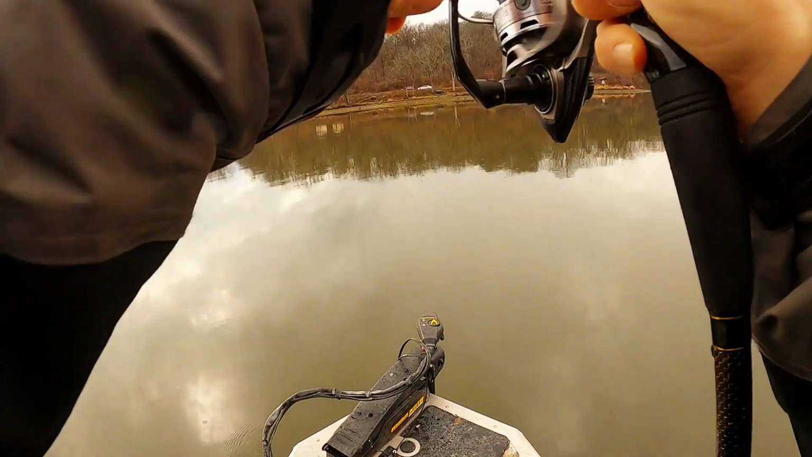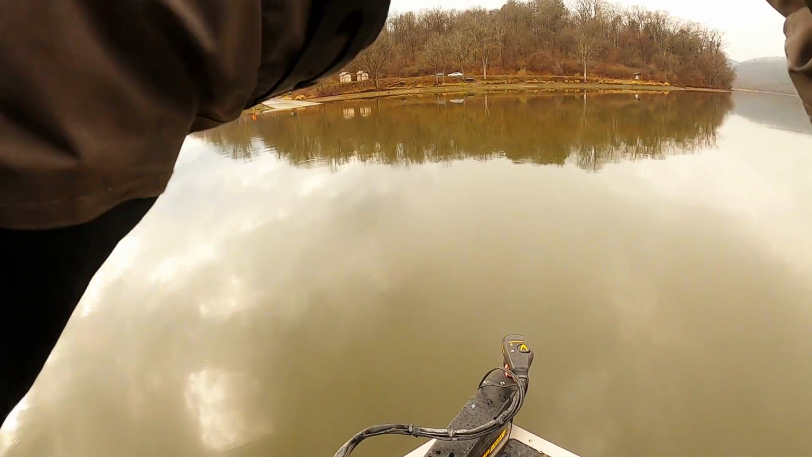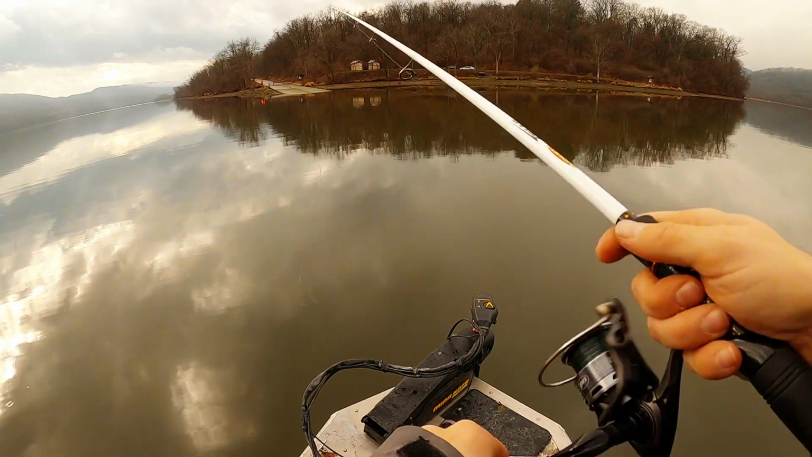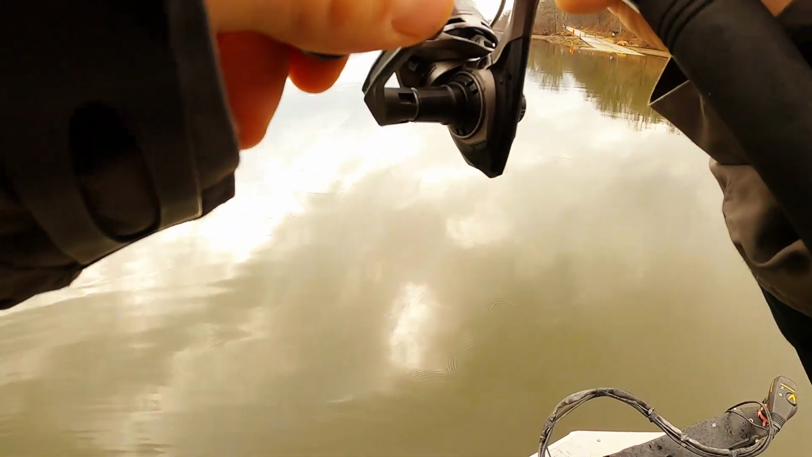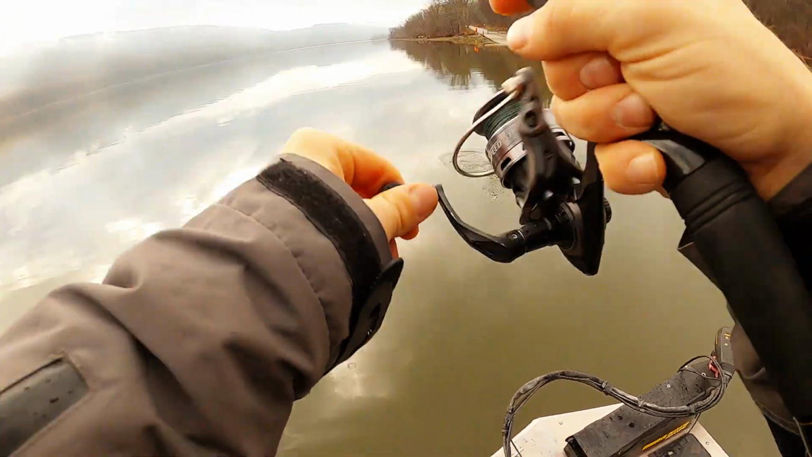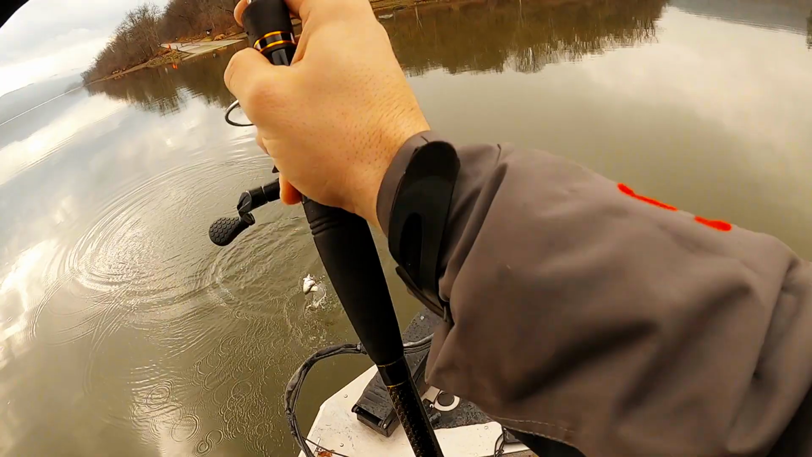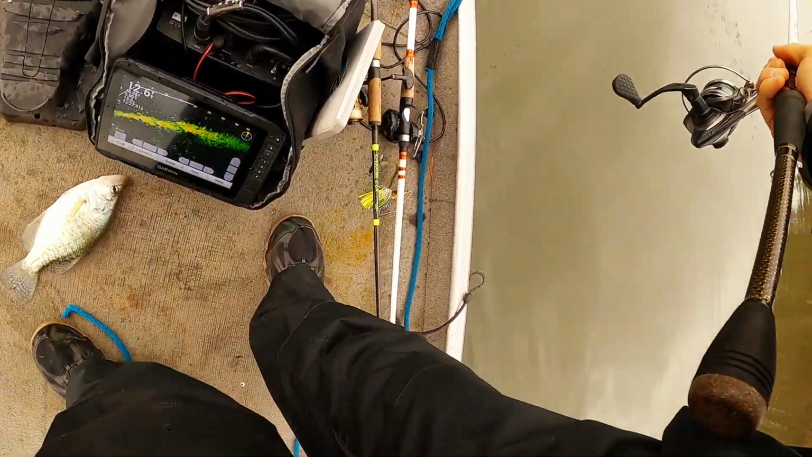There he is. He's off, whatever he was. He's off. Back. Crappie. Decent crappie. That's a nice crappie, actually. Oh. That's a nice crappie.